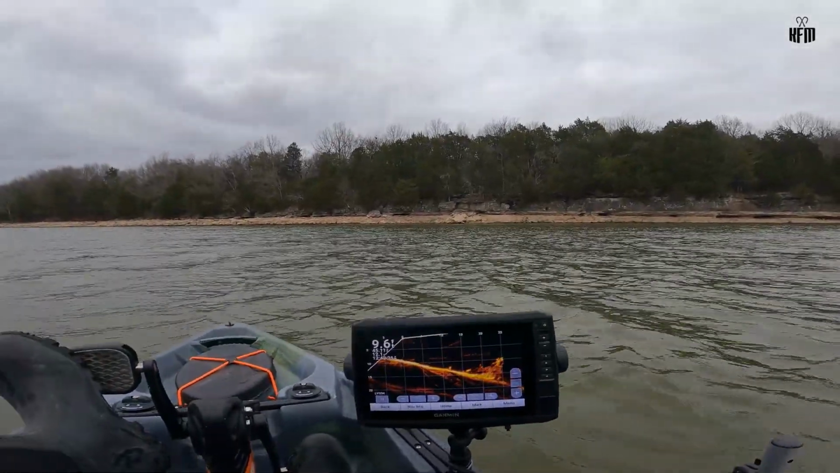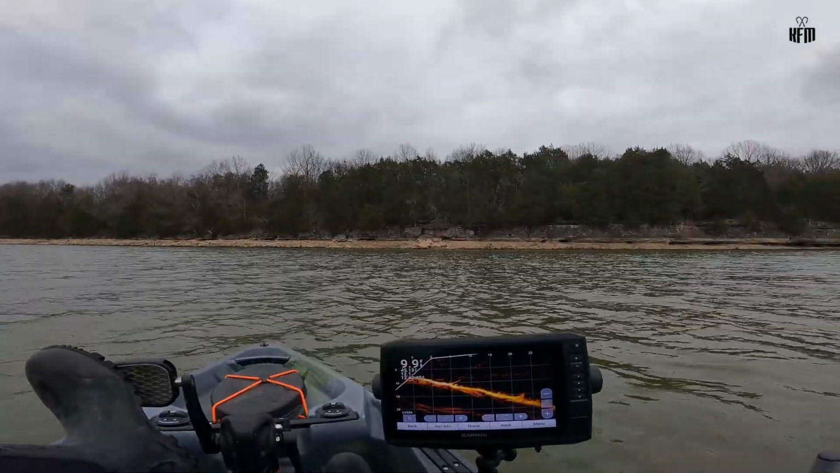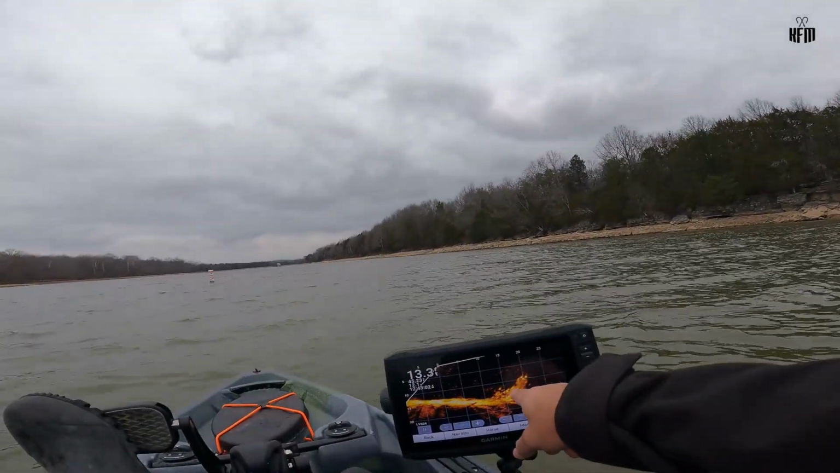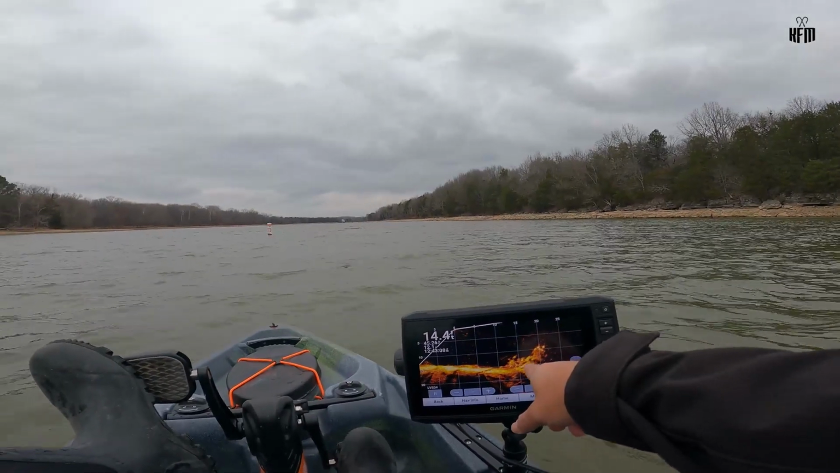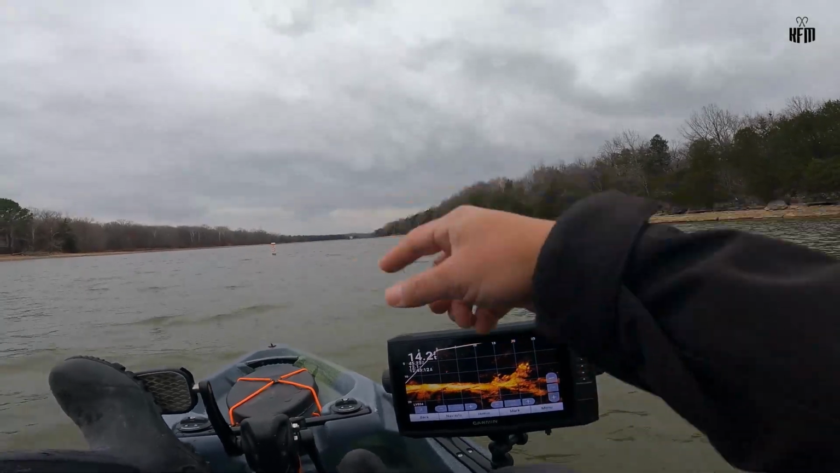This is a problem without the spot lock system. We have to battle the constant wind. See right there, I see a lot of them piled up in this spot, about 20 feet right there.